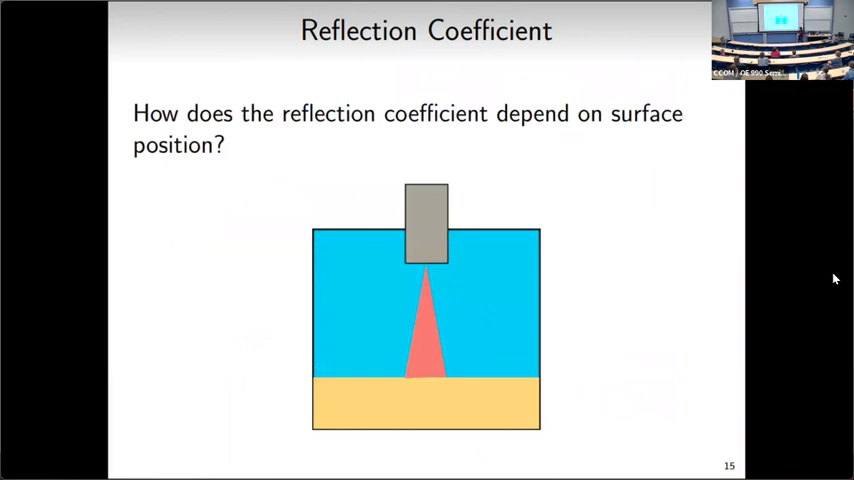So these are all kind of independent reflection coefficient measurements. We wanted to see, does the reflection coefficient depend on the position of the transducer relative to the surface? For these measurements, we have our transducer looking at some patch of sediment, and then we move it slightly in one direction and make another measurement, and then move it again and again, and so on.